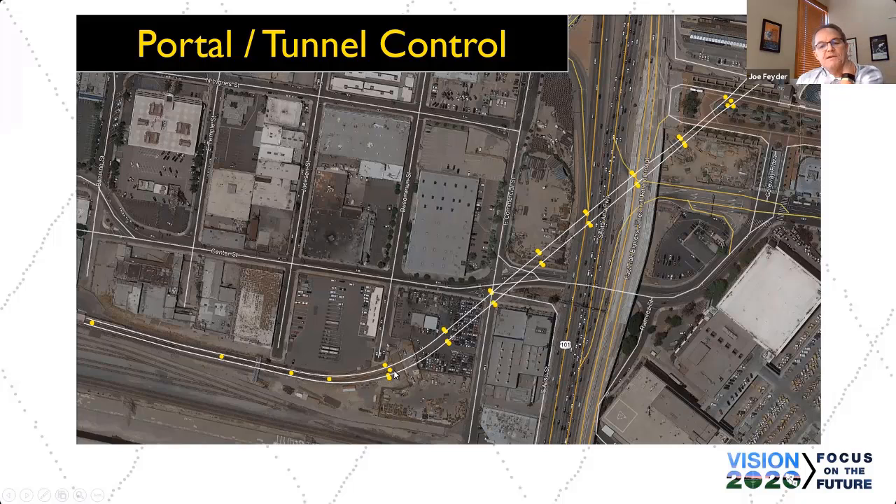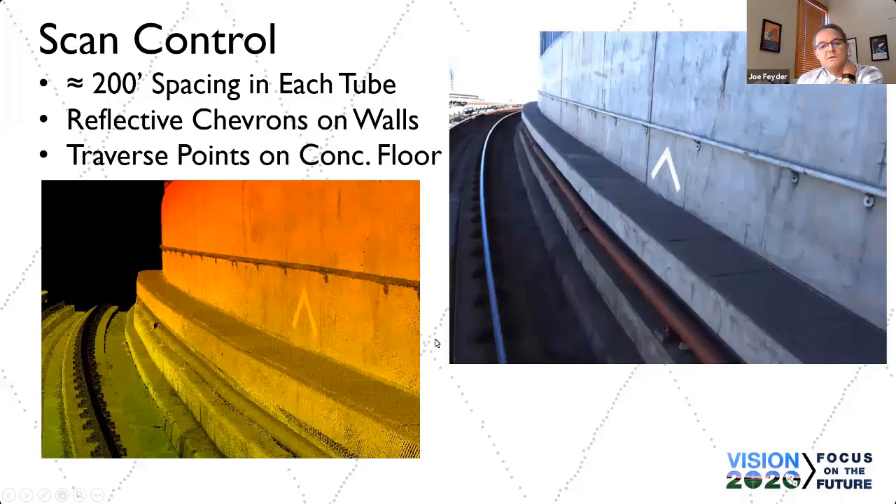And then as we started dropping down into the portal, we densified the control. Basically what we did is we set our typical chevron LiDAR target on the walls of the portal and of the tunnel, approximately every 200 feet. And opposite each one of these was a traverse point. Wagner ran a conventional traverse and set a control point between the rail, side shot, and then move on and do the same 200 feet later.